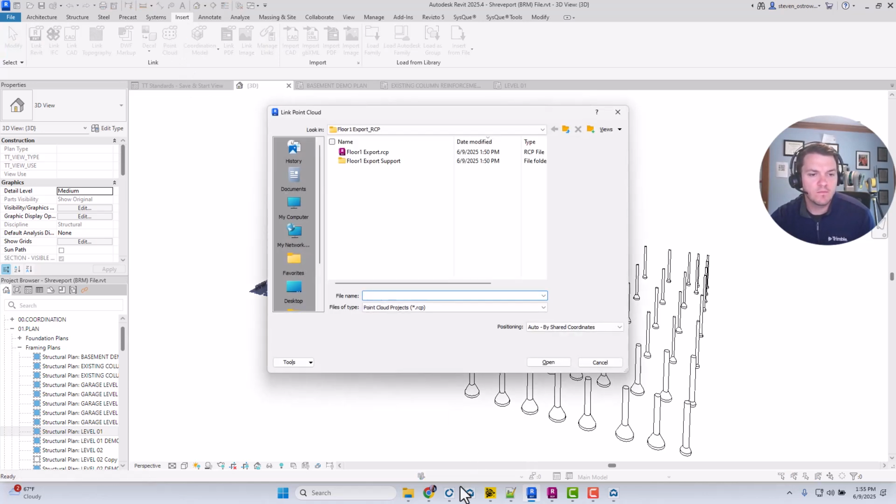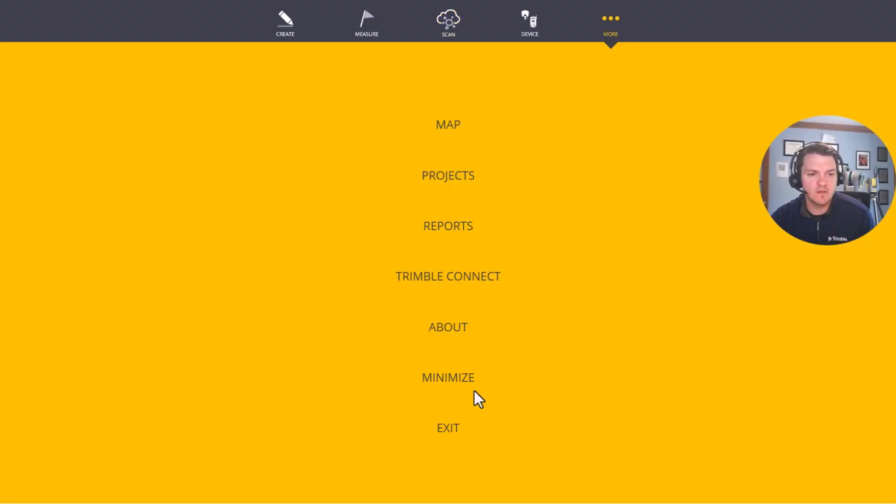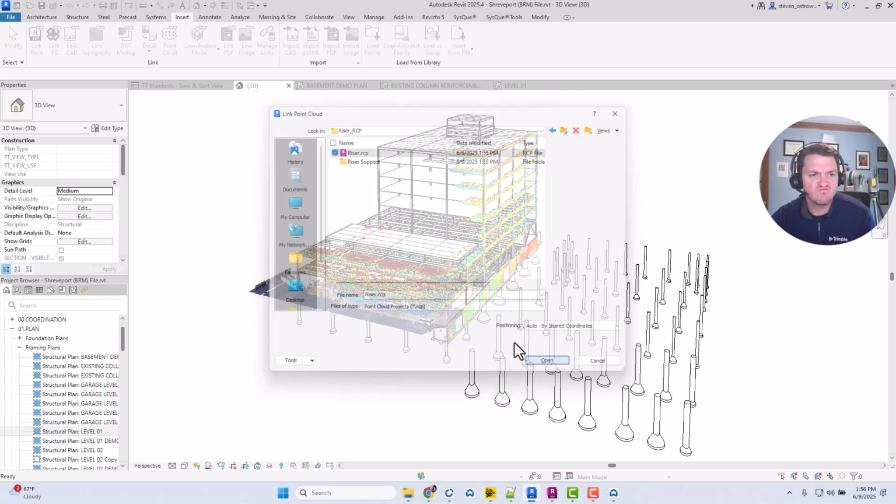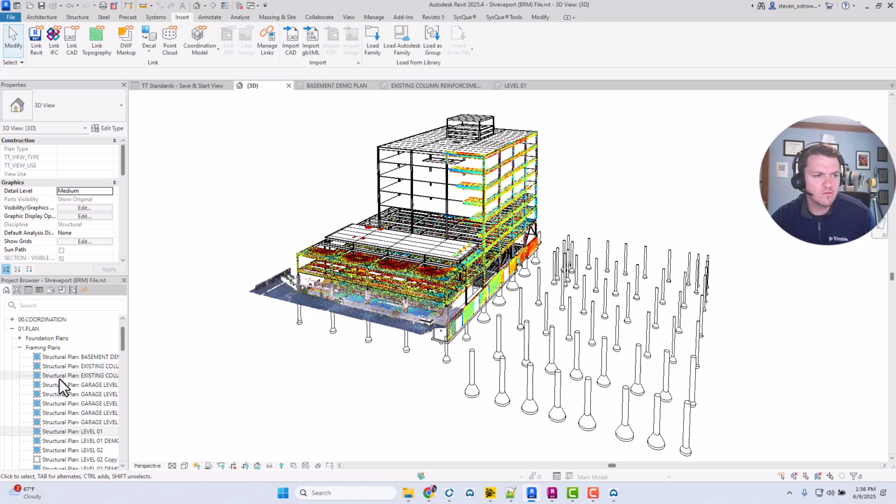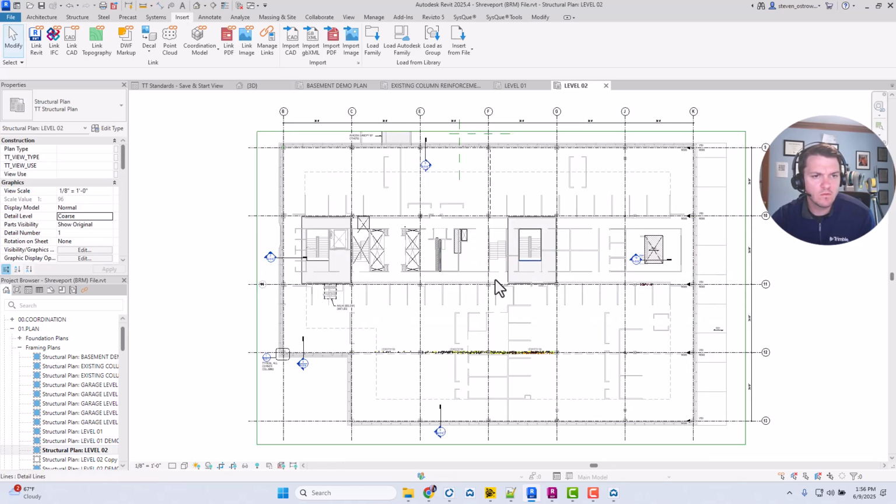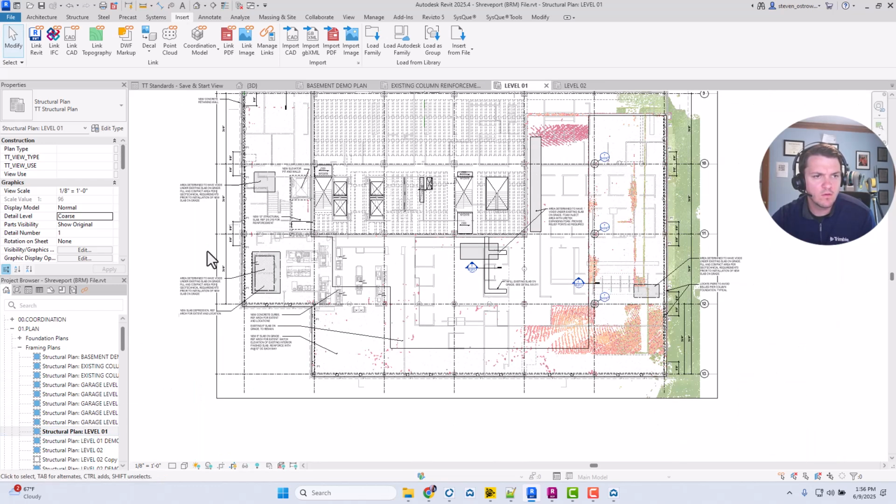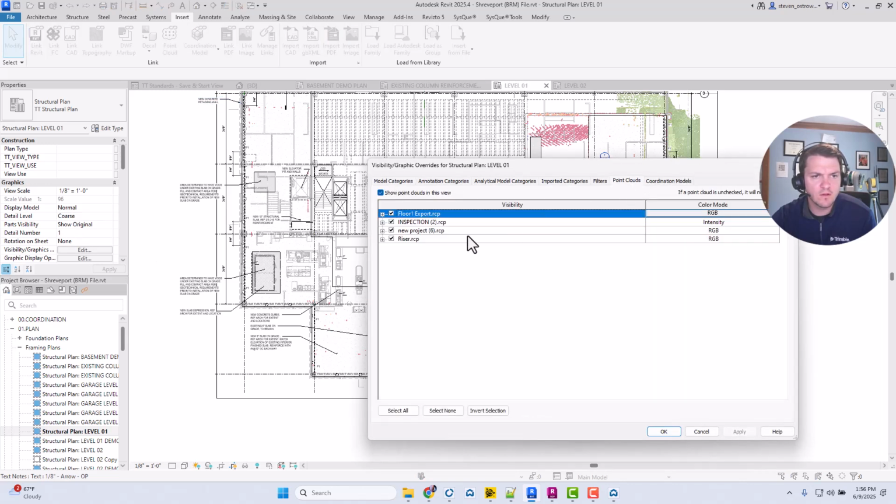Let's see where this one's at. So that one did export. And I should see riser. Yep. And so if I go to the foundation level 2, we'll see level 1 maybe. Graphics, point clouds.